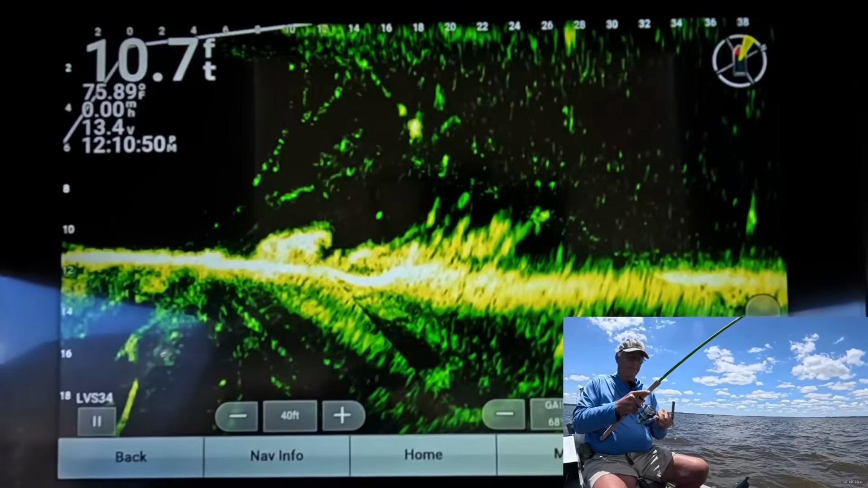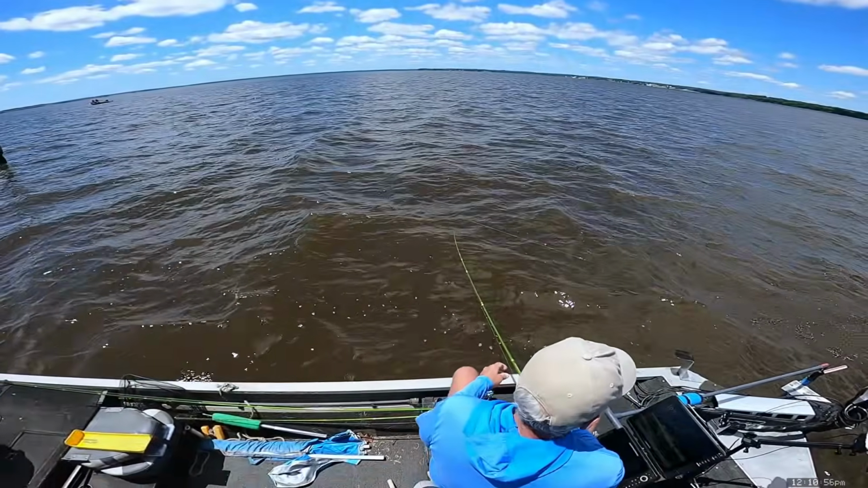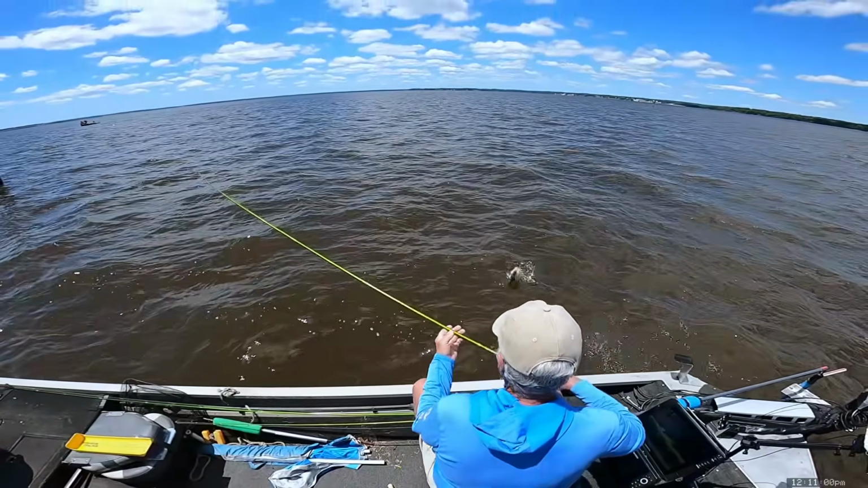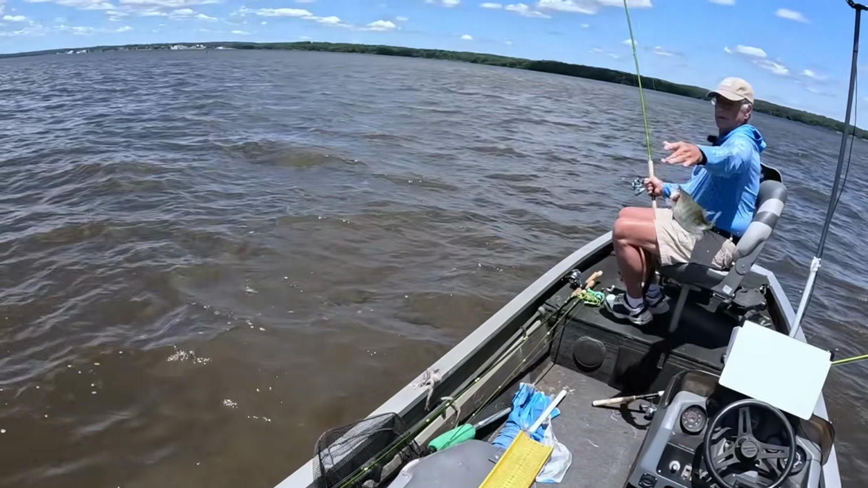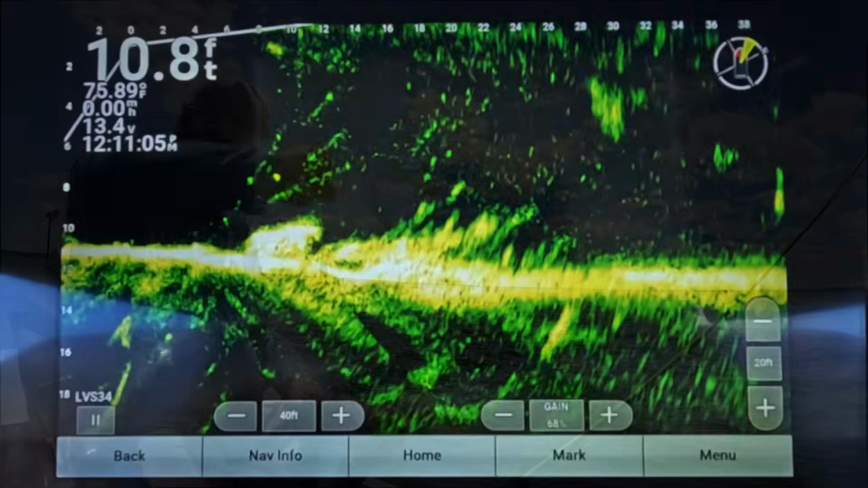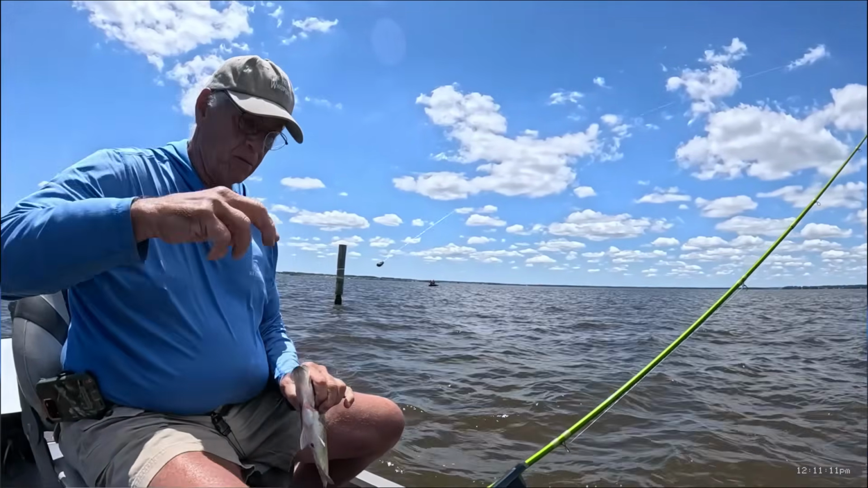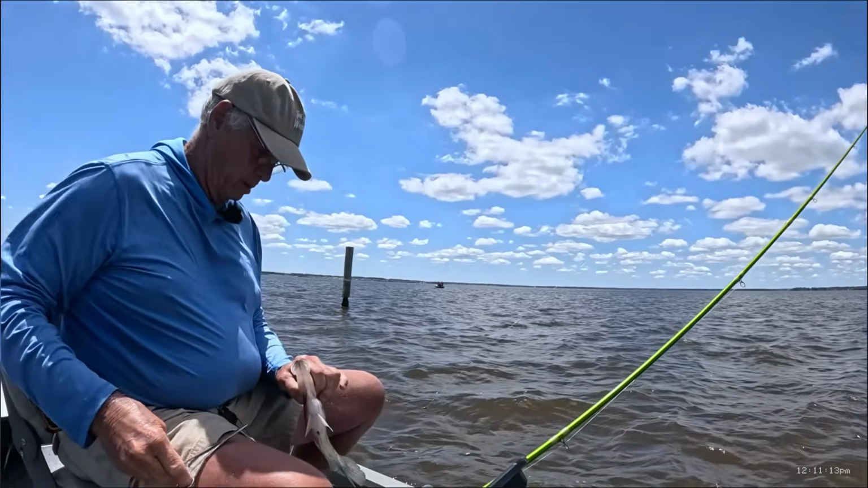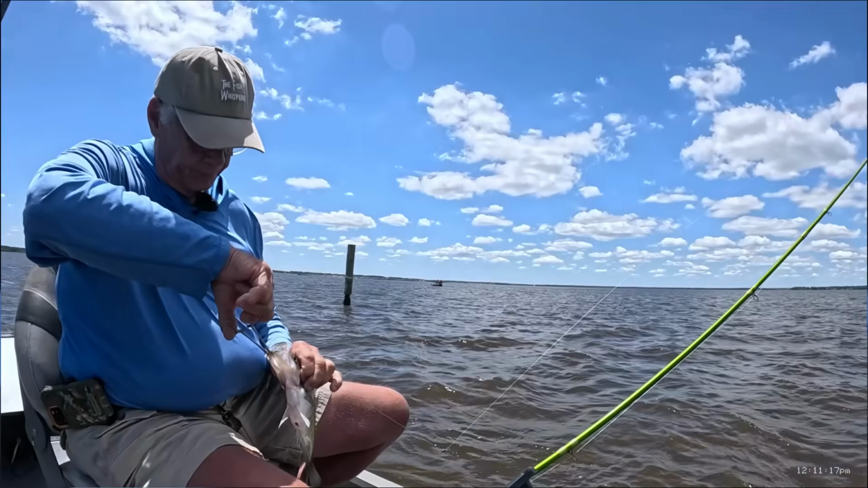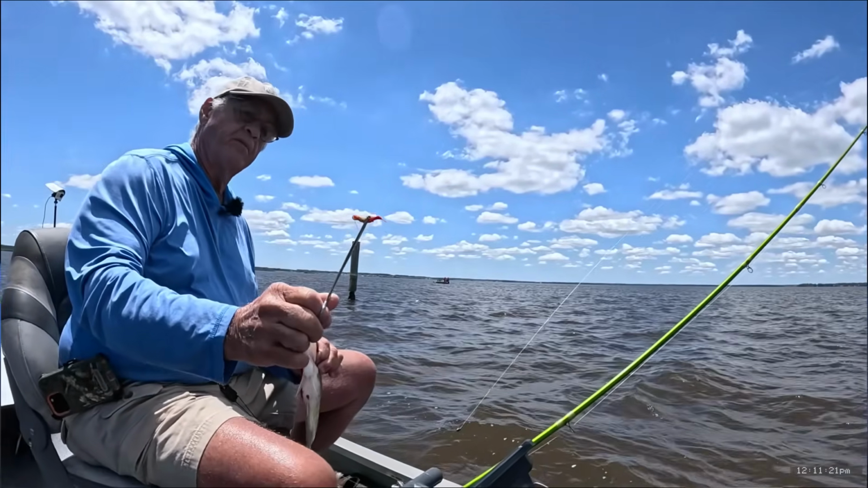Got him. Got one. All right. He came flying out the bottom of that thing. I can't believe he got it. Yeah, that's a good fish right there. Real nice one. That was on Sid's Grenade Bug. There we go. Sid's Grenade Bug right there.